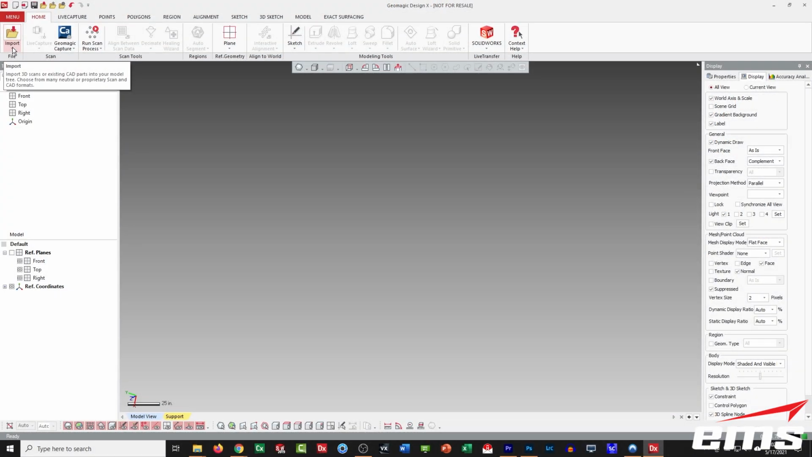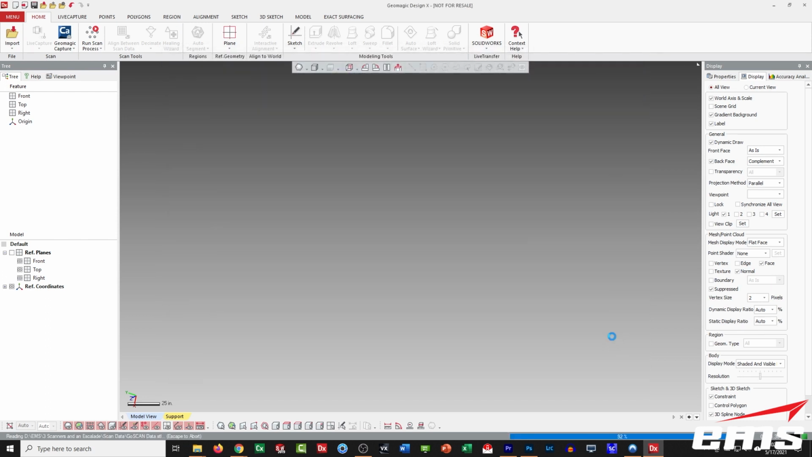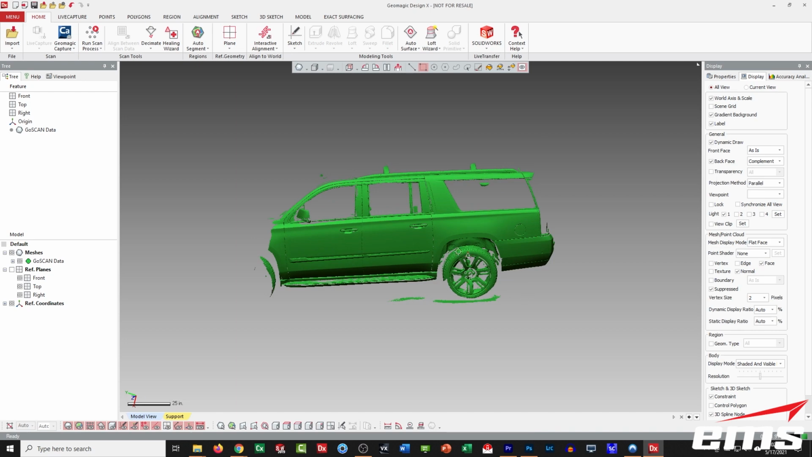All right, so we mentioned earlier about scanning the part in sections, and let's just take a look at what that would look like. So what you're going to want to do then is import all your scan data either in the reverse engineering or inspection software that you're going to be using.